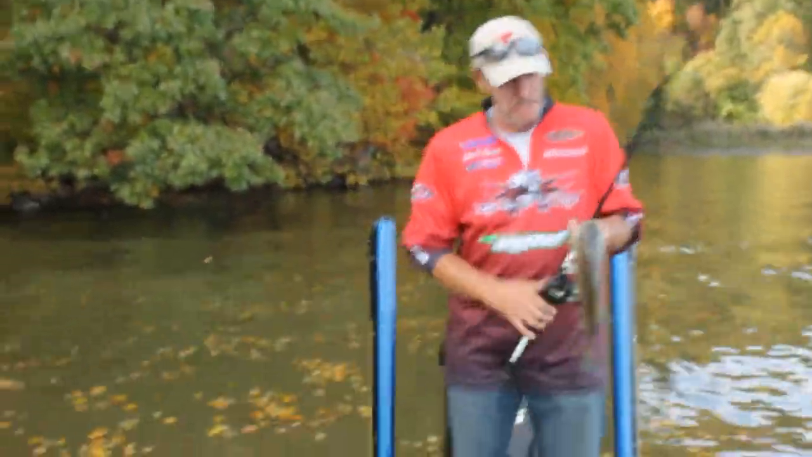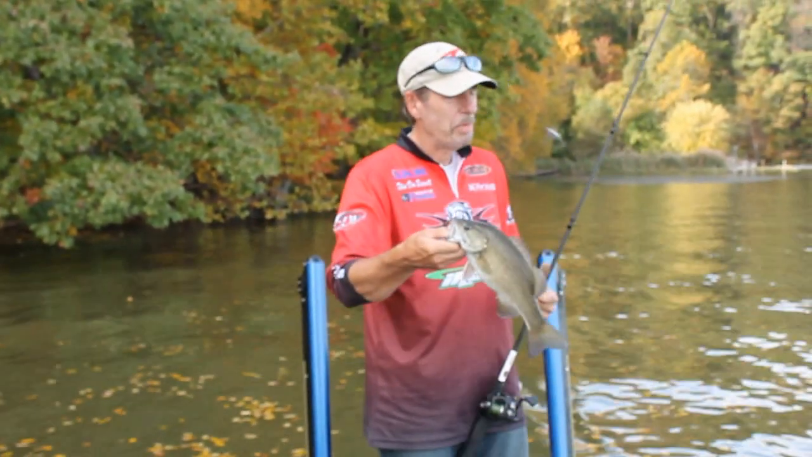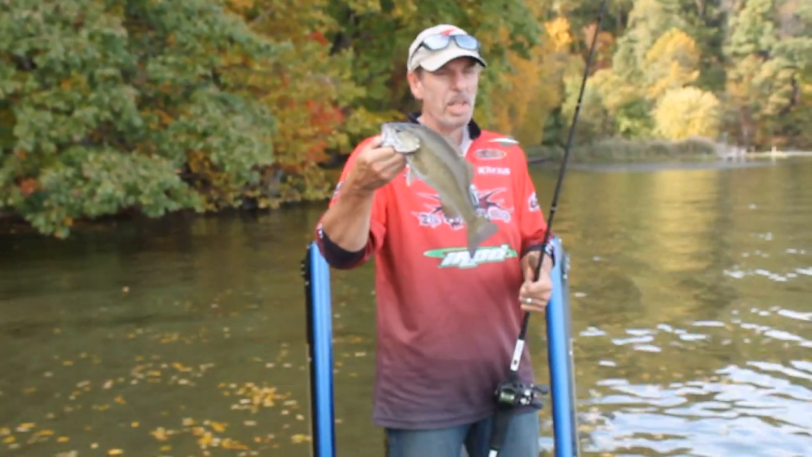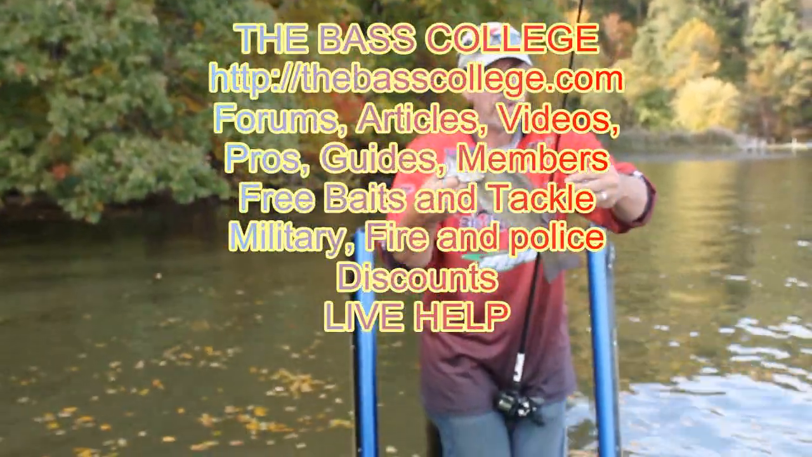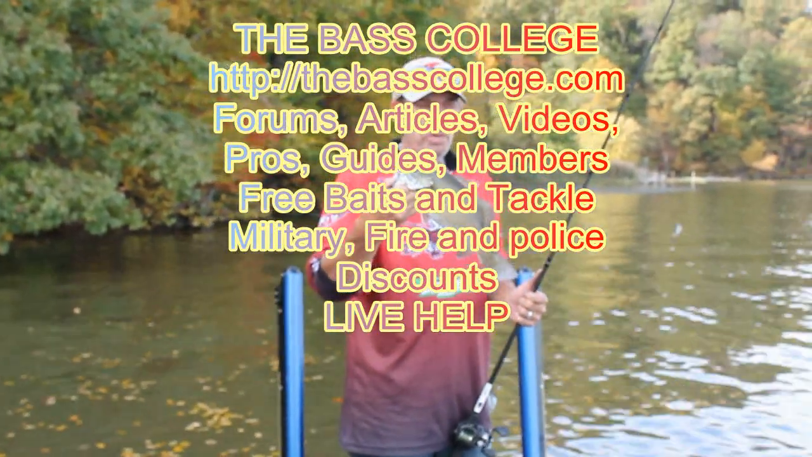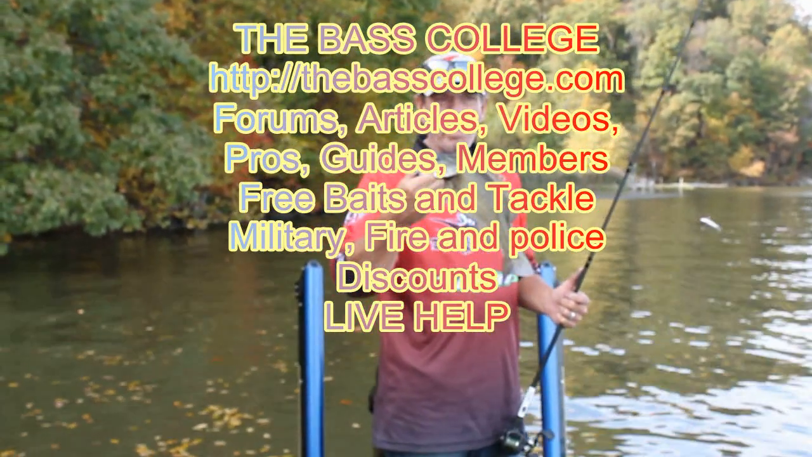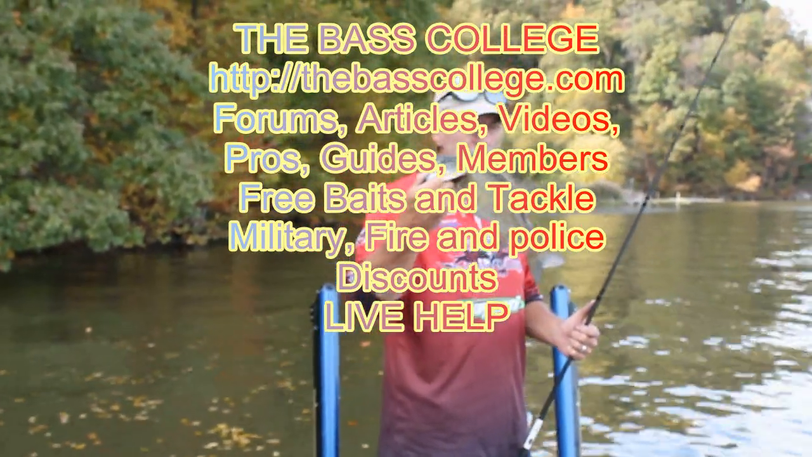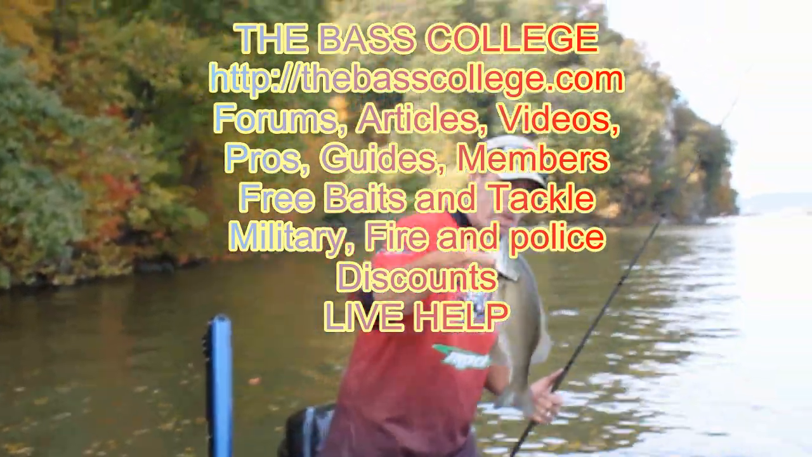Not bad. One I had this morning that got off was bigger than that. Wouldn't mind having some more smallmouth like that though. Hitting a little rattle trap, I'm using Sunline braid on that. I like to use the braid on the rattle traps and the buzz baits. I just rip it through the grass and the leaves when it gets caught. They're coming up and slamming it. They're hitting it really hard too. They're getting aggressive right now. Hopefully we can catch some more that are a little bit bigger.